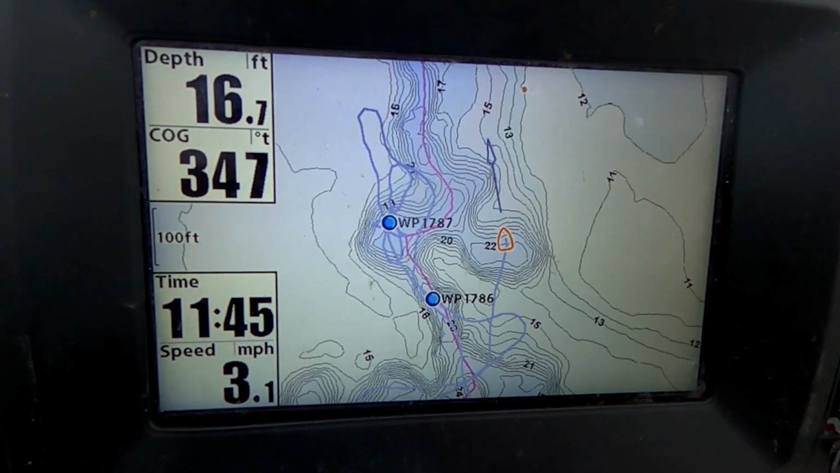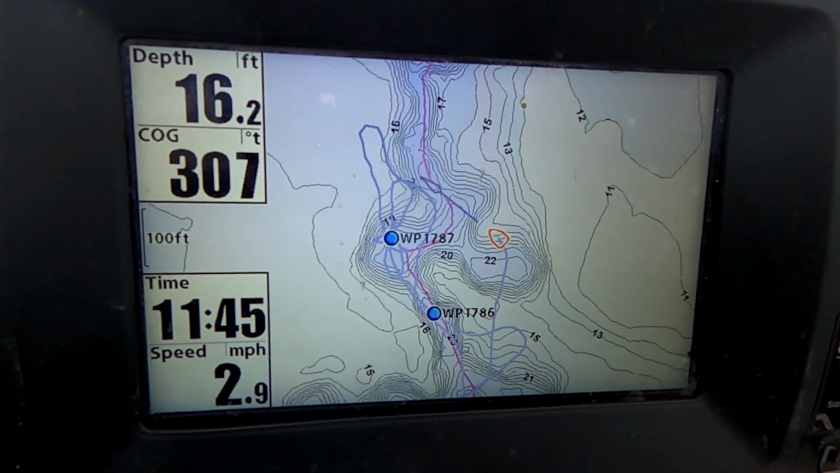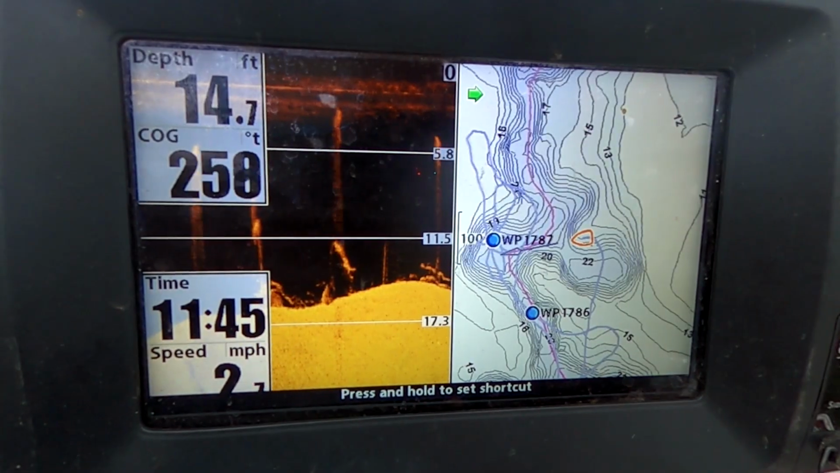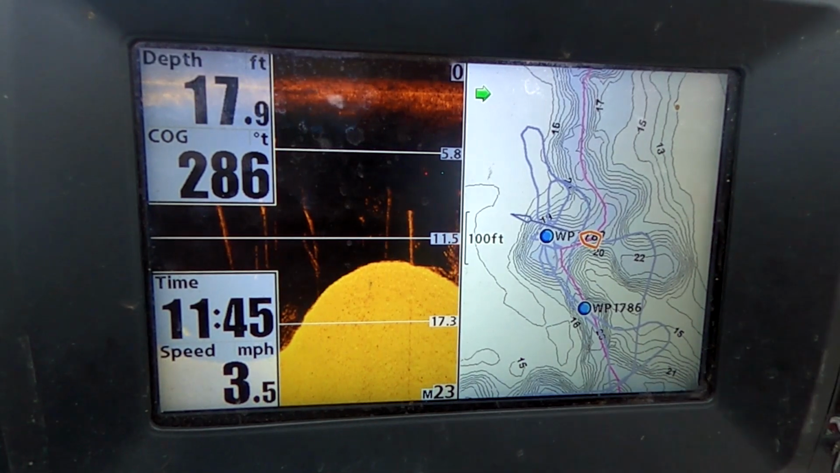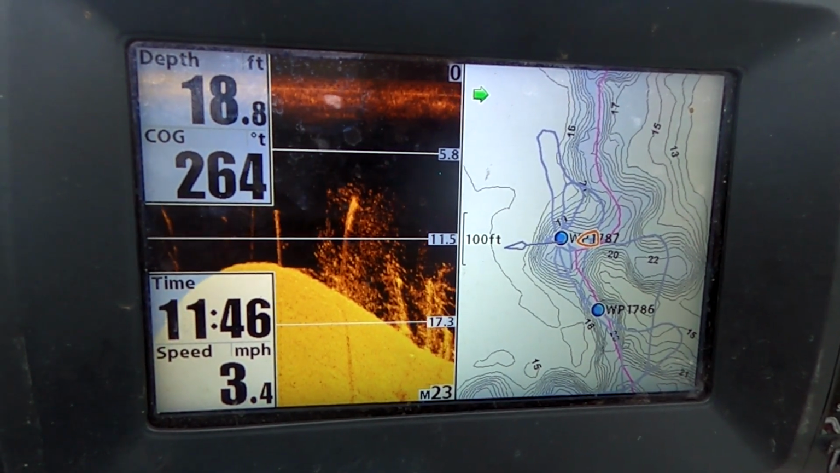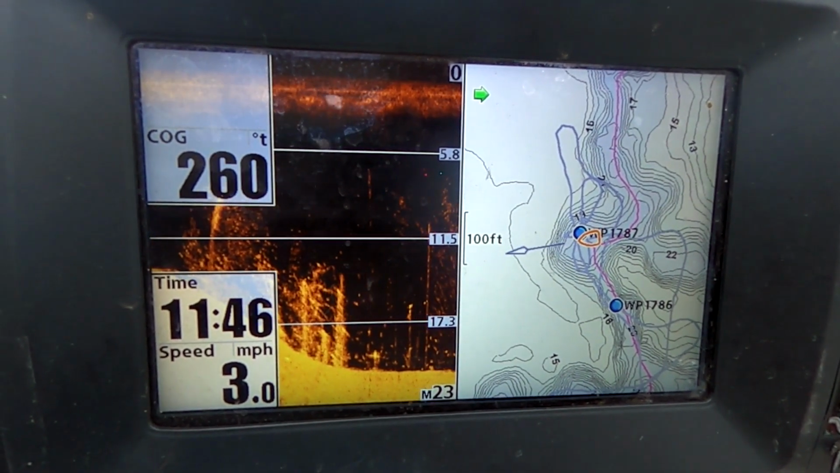So you can see here I have some waypoints set of where I found some fish recently. You can kind of see where I'm idling, and I'll set both my sonar and my map. See, this right here could be a brush pile, a little bit of shad around it, definitely some brush. Might be a little bit of sockeye and crappie around the side.